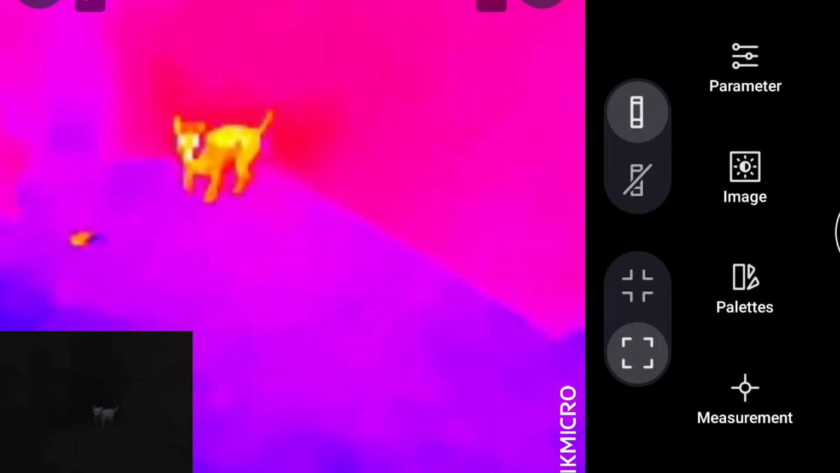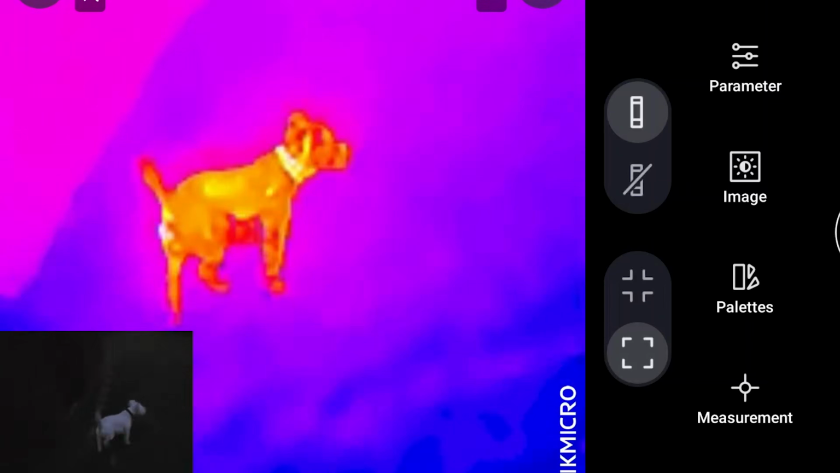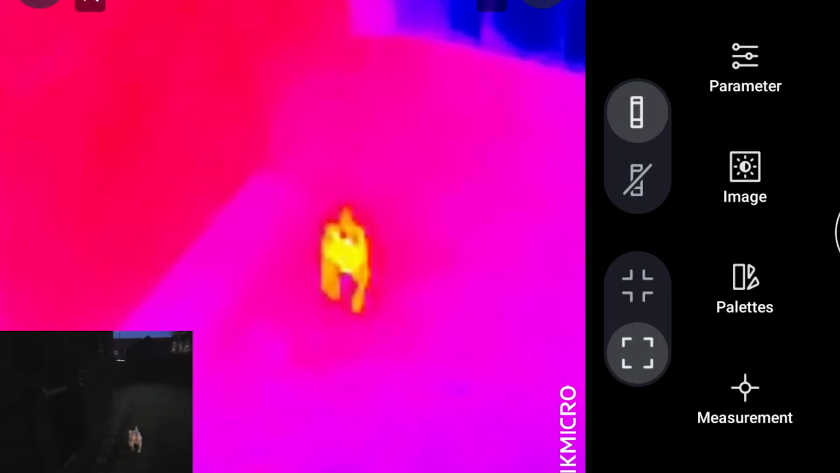Another use, and I'm not sure how useful this one is, but you could take infrared photos in the dark. You could see your little dog wandering about in the garden. One good use for it might be for looking at hotspots in junctions and in wiring. If anything's overheating, if you've got a plug that's producing heat, sometimes you don't see that until you start to smell it burning. So it might be useful if you've done a bit of wiring to actually use this infrared device to have a look to see if there's any hot spots that shouldn't be there.